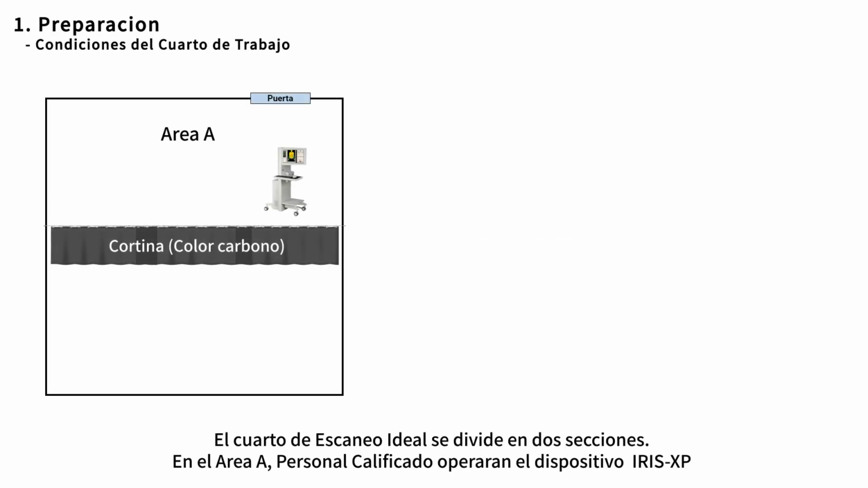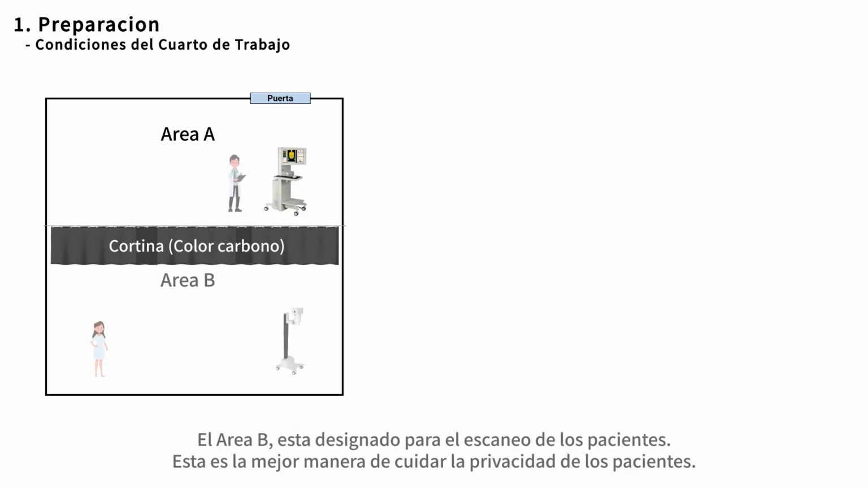An ideal scanning room will be divided into two areas. Involved personnel are expected to operate Iris XP in area A, and patients are assigned to area B for scanning. In this way, patient privacy can be secured.